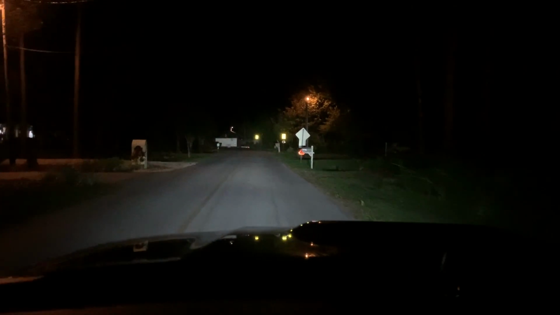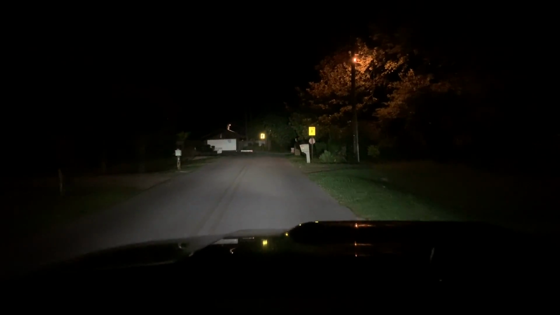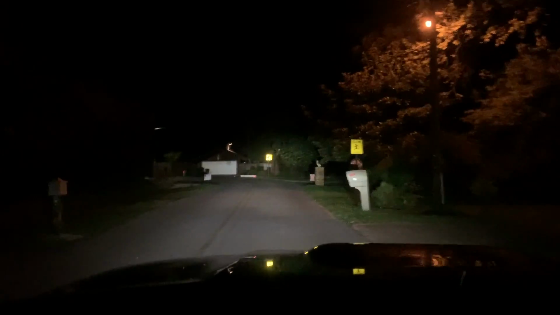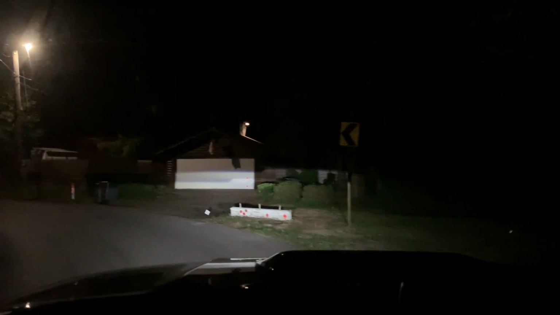Not exaggerating, these things are very, very nice. Even the brights too are very bright. Not as bright as the LEDs that I had before, just because these are in a projector housing. However, they are not like cheap headlights. They don't seem like cheap headlights at all.